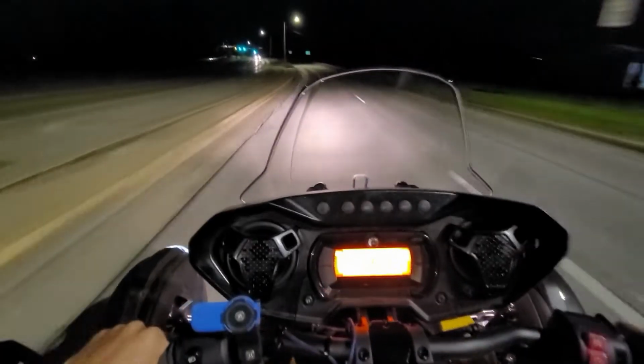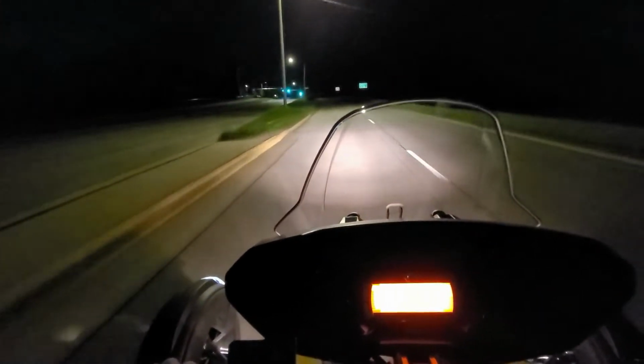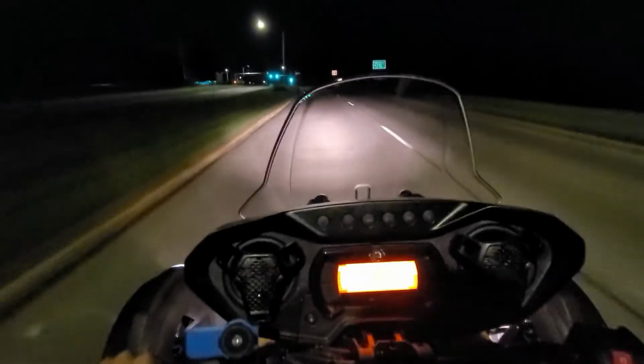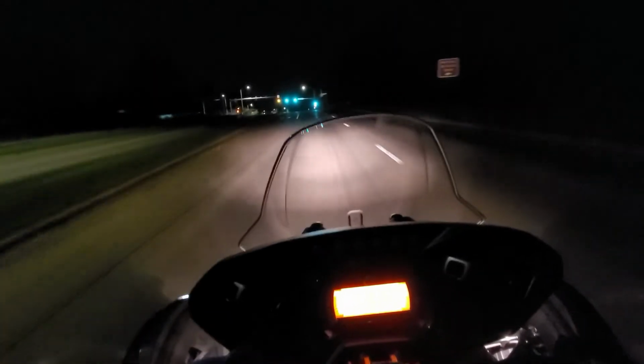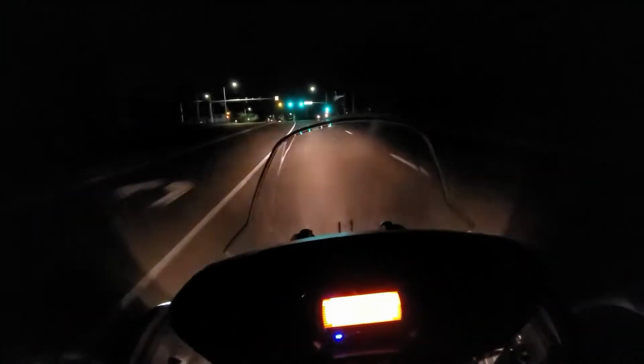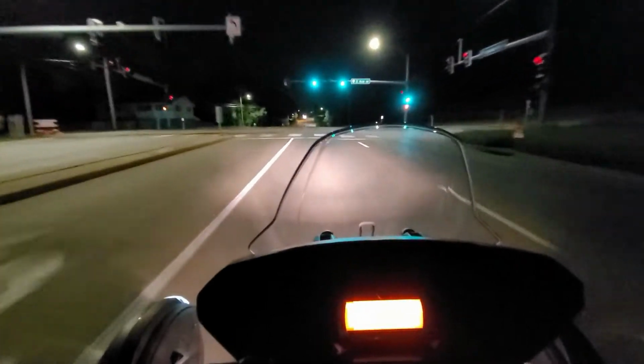Coming up shortly, I think at the stoplights up there, I'll stand up and show the front fender lights a little bit better. Oh, there, I did the brights again. Nope, never mind, I go past these, yeah.